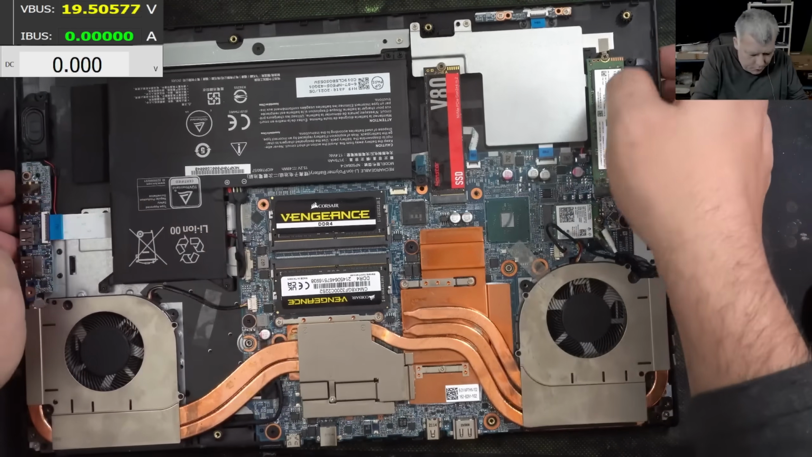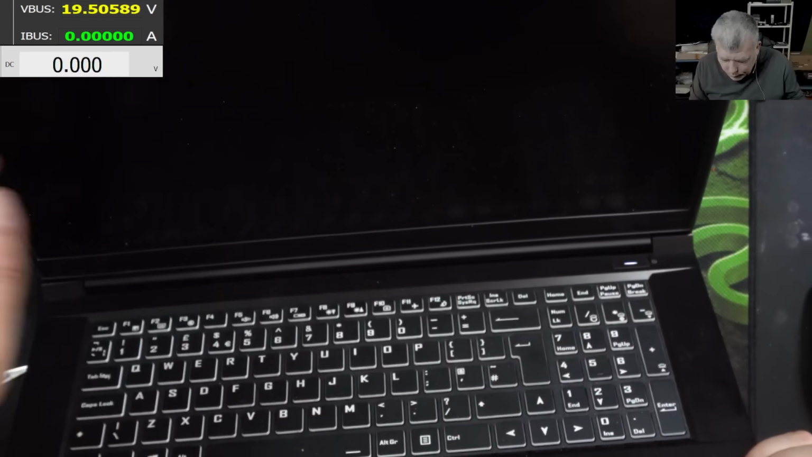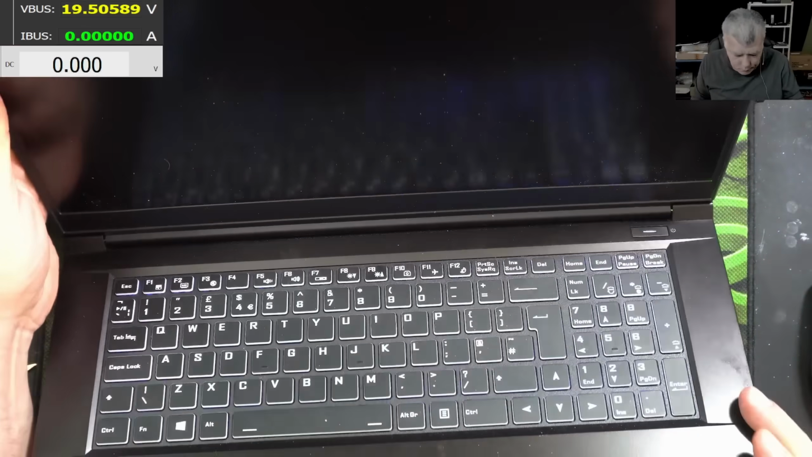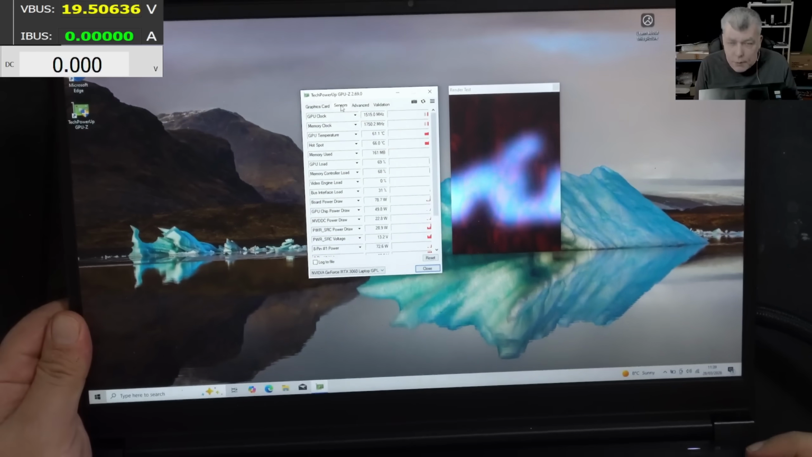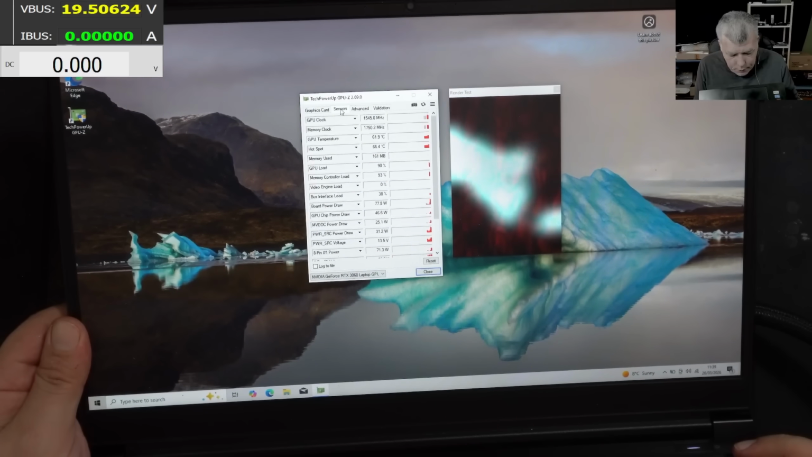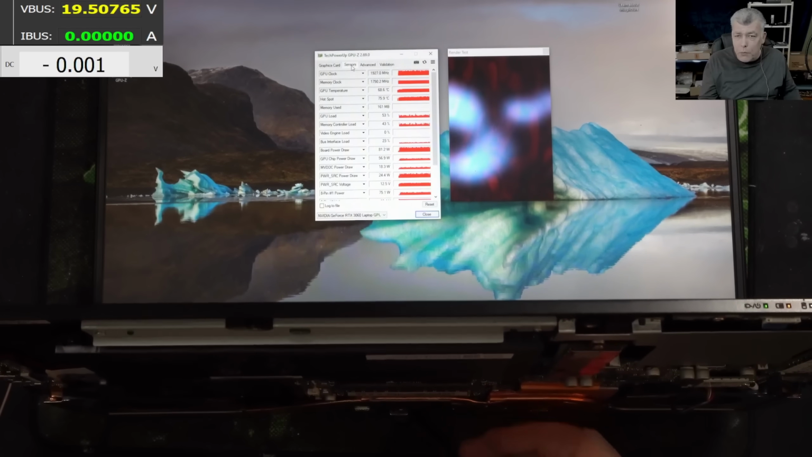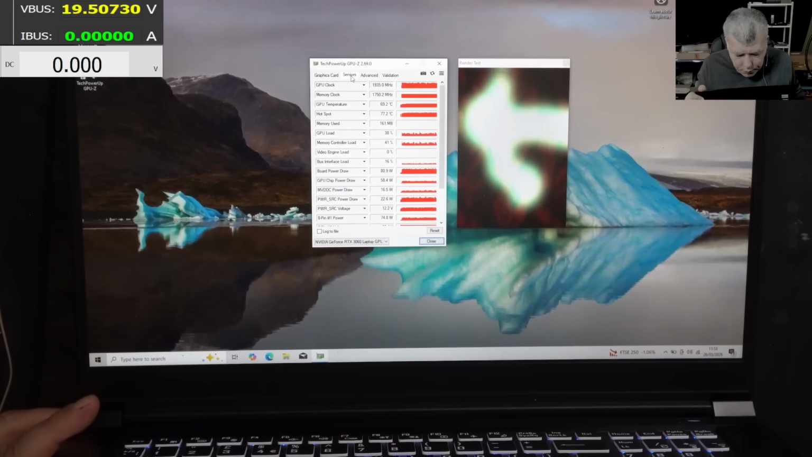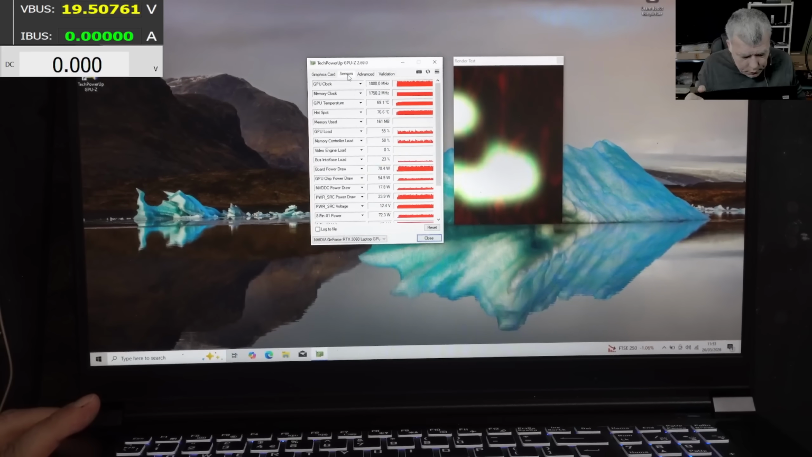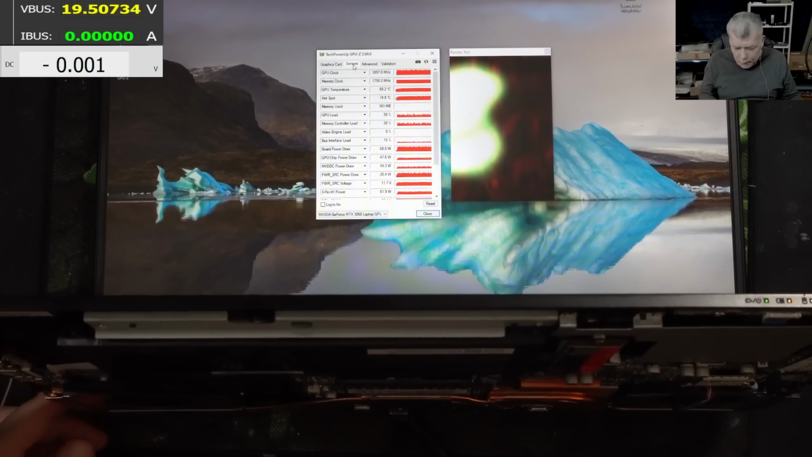Everything is back in place. Let's see. Pressing the power button and the laptop is coming on. And we are stressing the GPU again. Okay, stress the laptop for a while. Looks like it's working fine. Stress the laptop, restart, try all crazy stuff. It is working fine. No issue, no beeping, nothing.